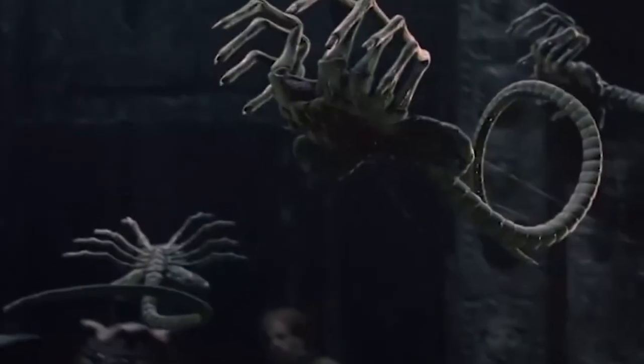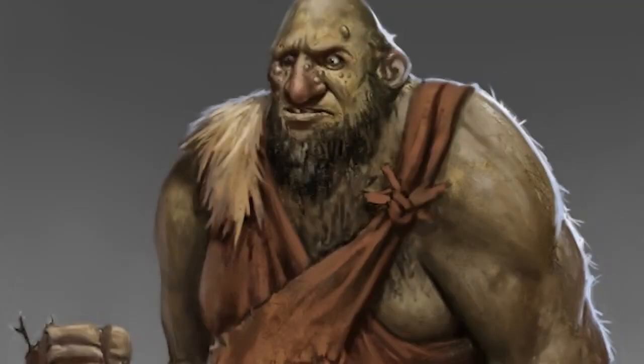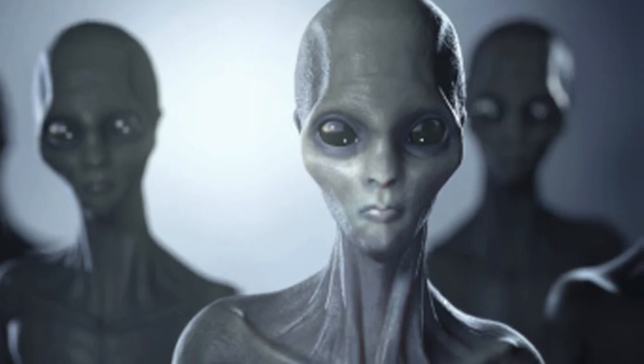Think about it. Some of the aliens we've seen in movies are pretty gnarly looking. Who's to say that's not an accurate depiction of what's out there? Maybe some aliens look like giant slobbering werewolves or massive snarling dragons. Heck, maybe there's a whole species of aliens that look like grumpy, ill-tempered house cats.